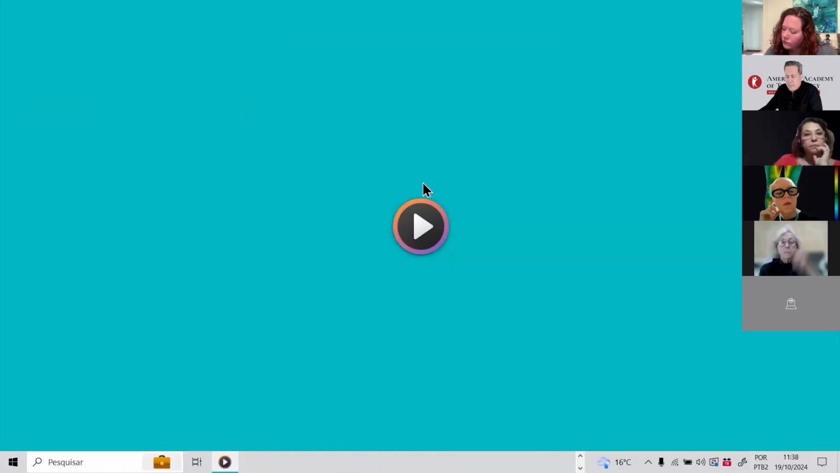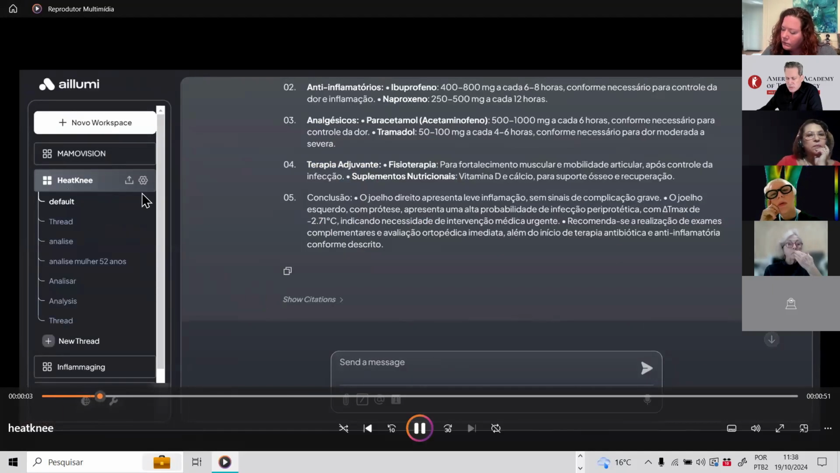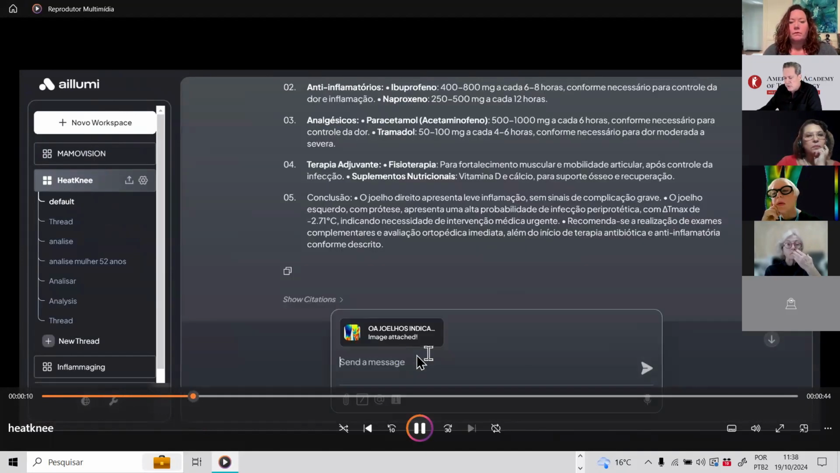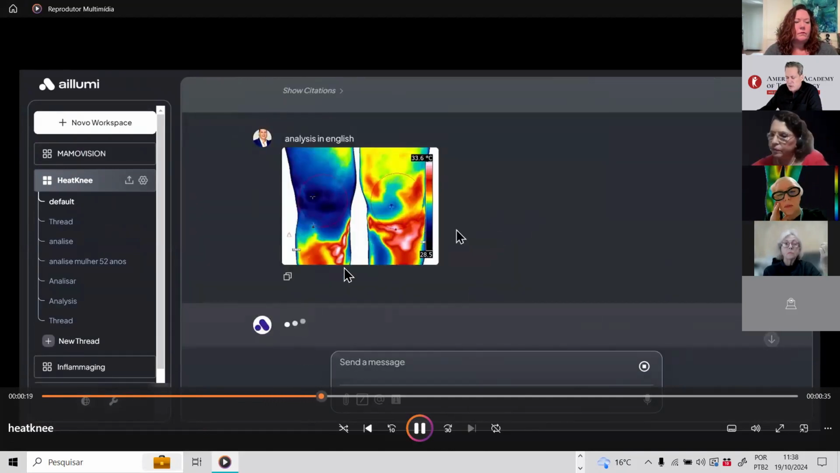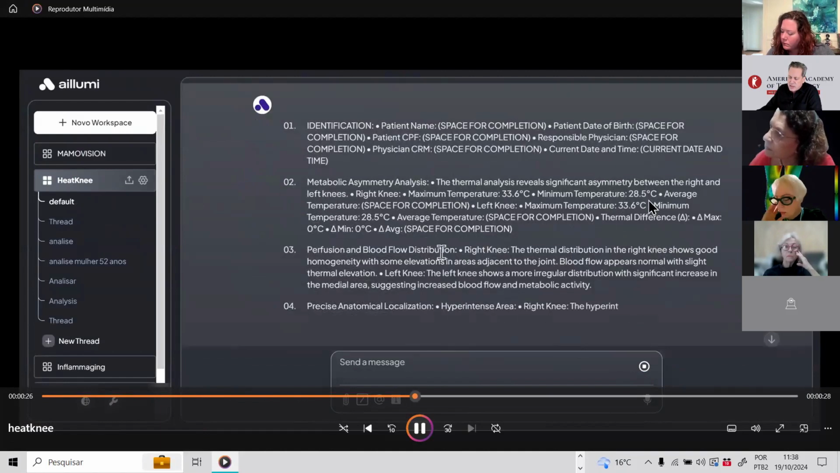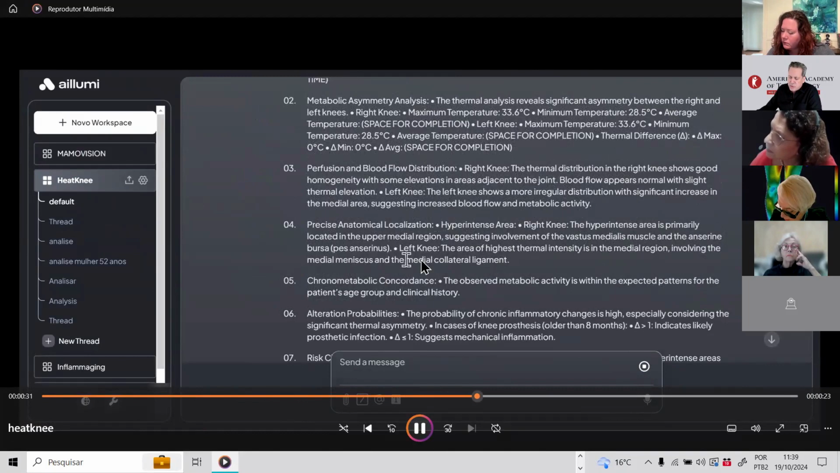Let's see the knee evaluation. This knee evaluation is to evaluate just the knee, so it's most commonly used in orthopedics. I choose one image from the knee. The system will identify if it's the right or the left knee to identify what is happening there. So the system, based on what I taught it, identifies the structures, gives the report in real time, and saves the distribution of that.